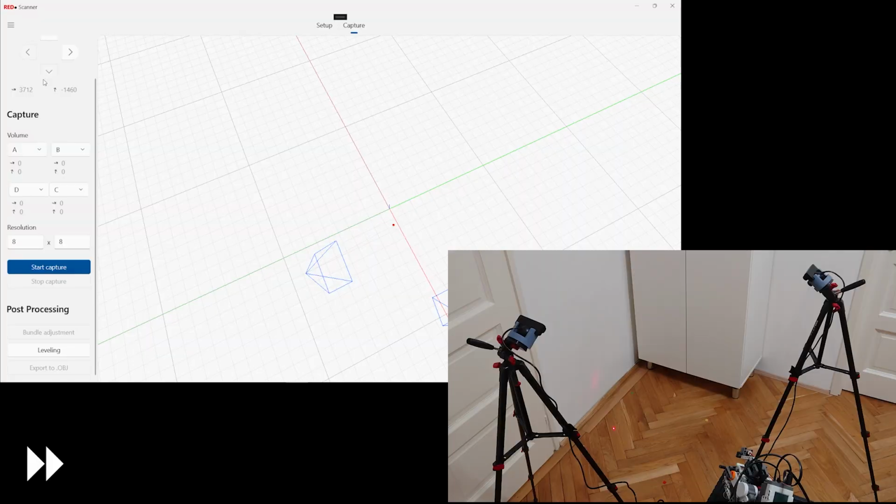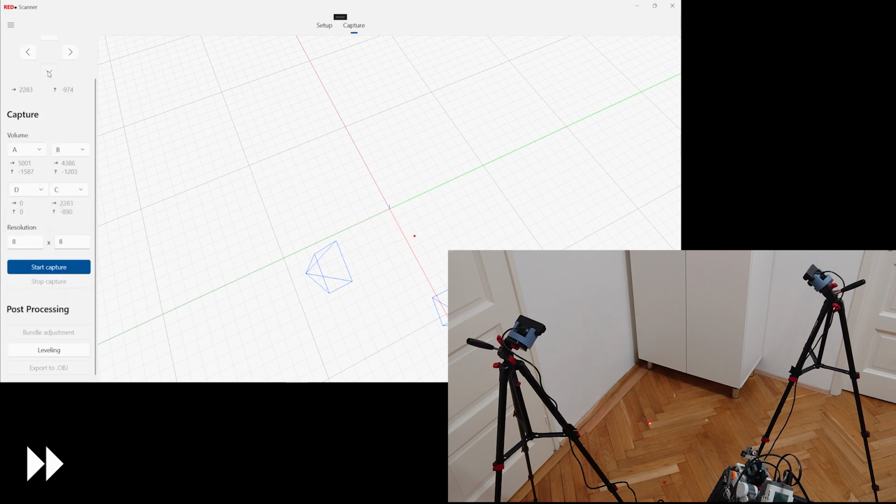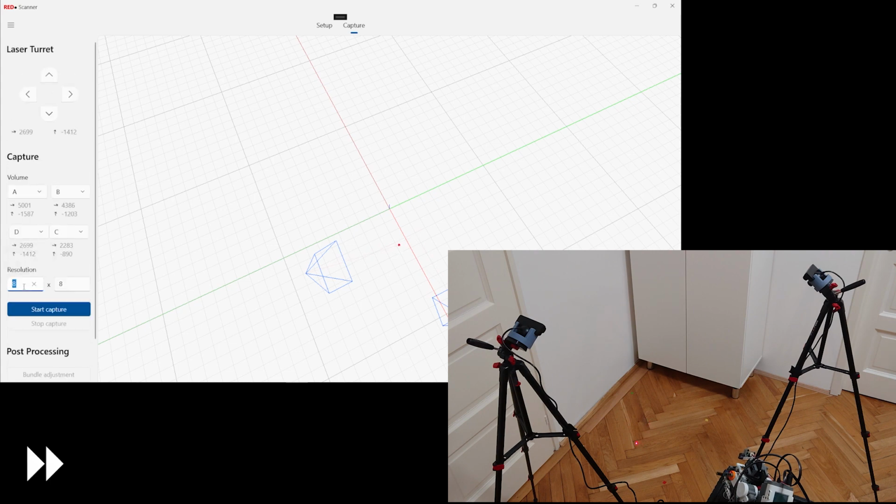That was a lot of work, but finally I can start scanning. The process is the same that we saw in bundle adjustment. I need to select the 4 corners of the area that I want to scan, set the scanning resolution and start it.